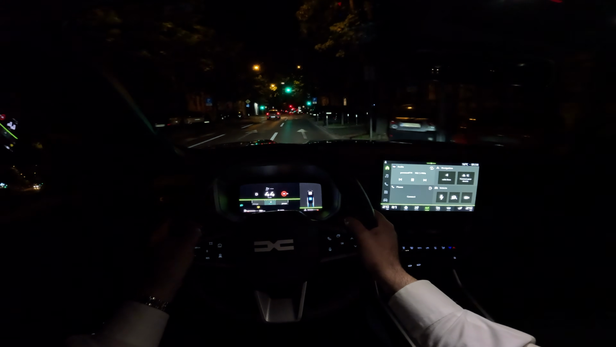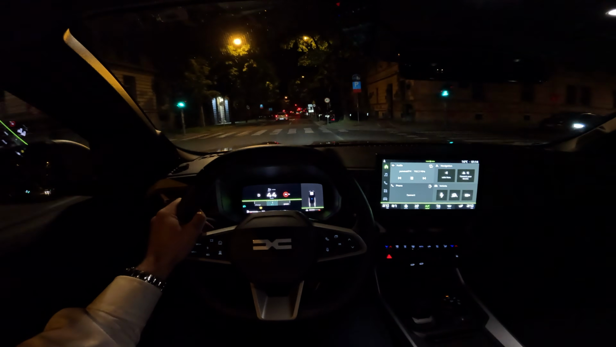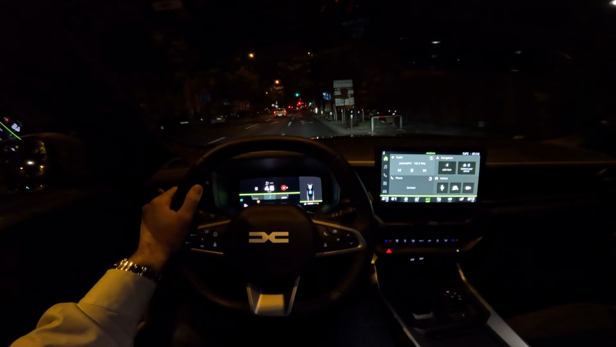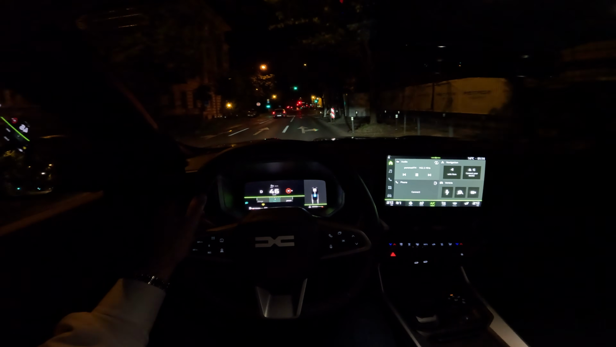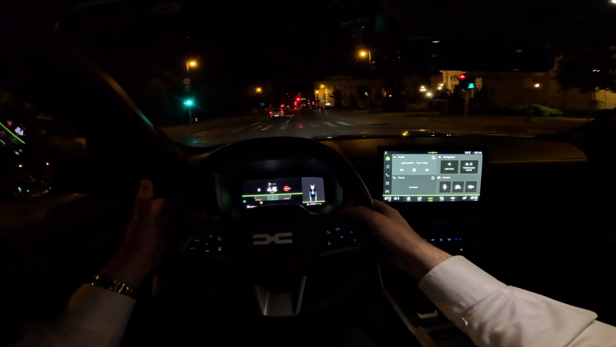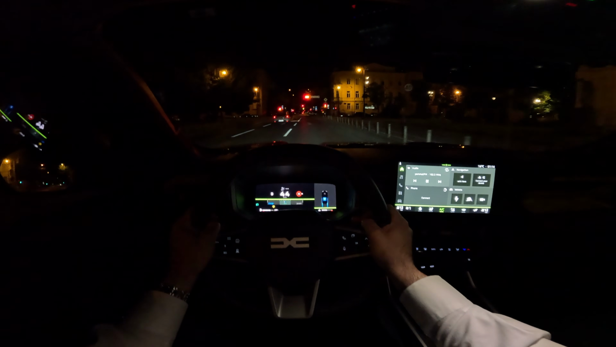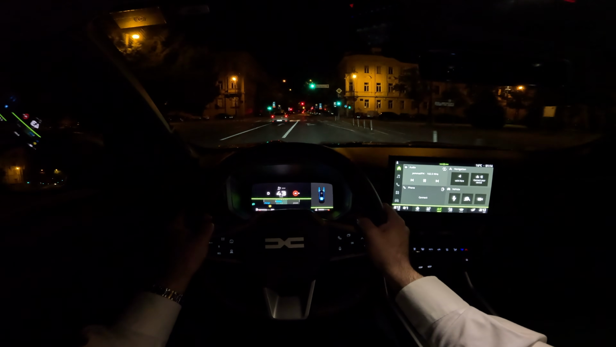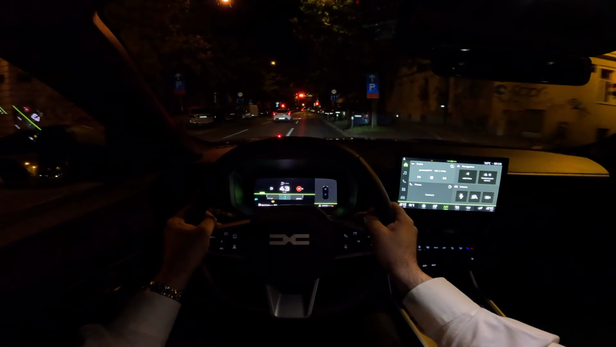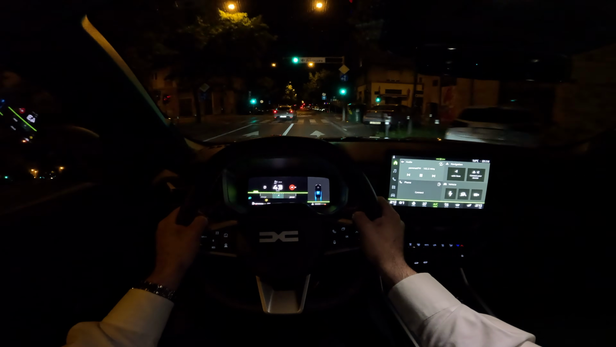So we had a special event organized by Dacia where we had the chance to drive this powertrain on an off-road circuit track or polygon, we would say, and there we really discovered just how capable this powertrain is. So make sure to check that video as well if you're interested in off-road driving.